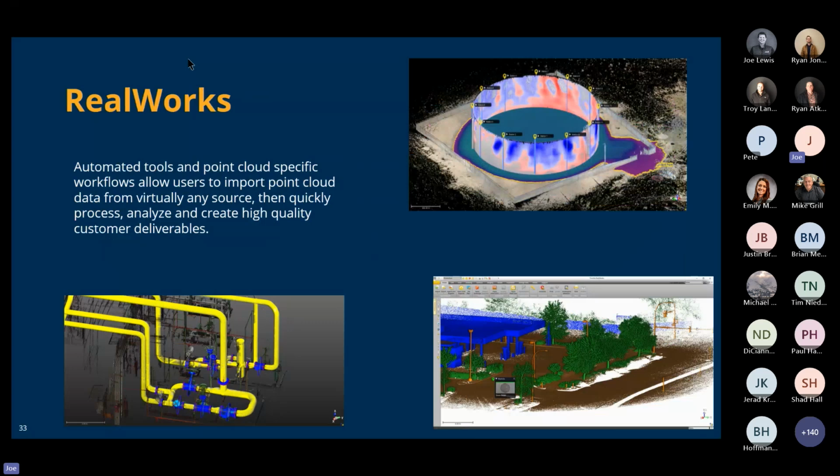RealWorks is another program we have. I like to refer to this as more the industrial software. You can model in here. It does have some extraction and classification routines in there as well, as you can see on the bottom right. And it has a very powerful tank module for anybody that wants to get into any of the industrial tanks. And the reports that you can get out of that are quite simple to do, very detailed in what they provide.